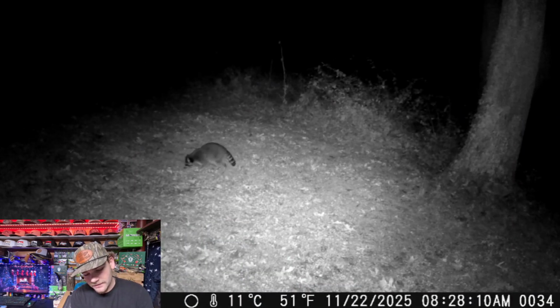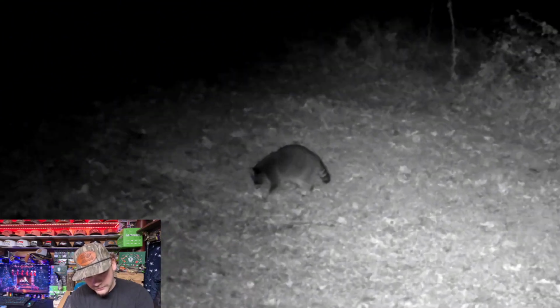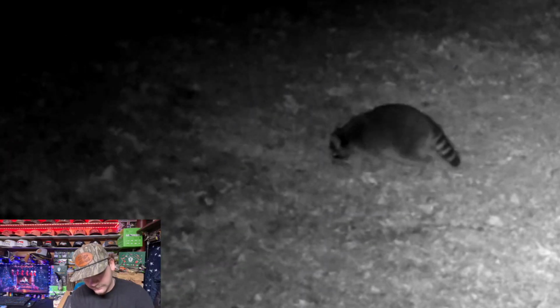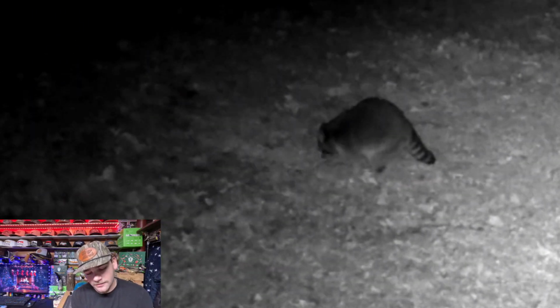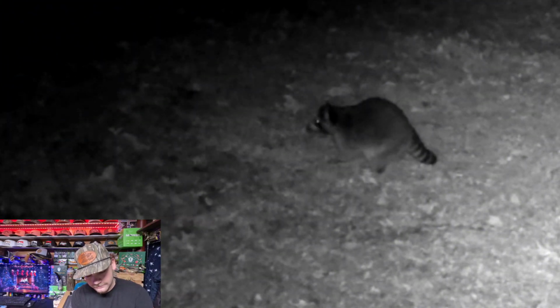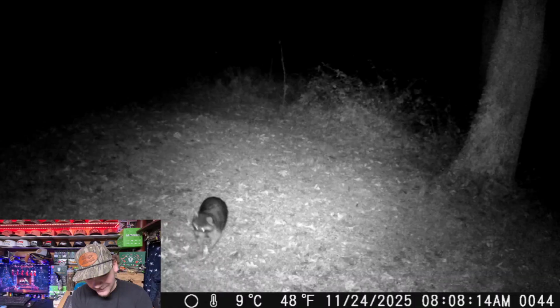Alright, so here's that same night. Looks like a full-grown one, which could be the mom. Looks like she's digging. They probably ate it all, so she's probably digging up little pieces of it or something. She's walking a little weird. She's looking at something.